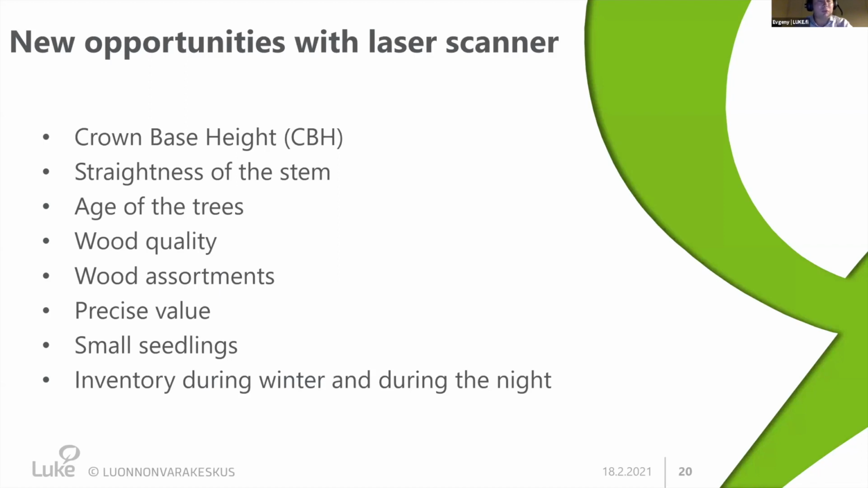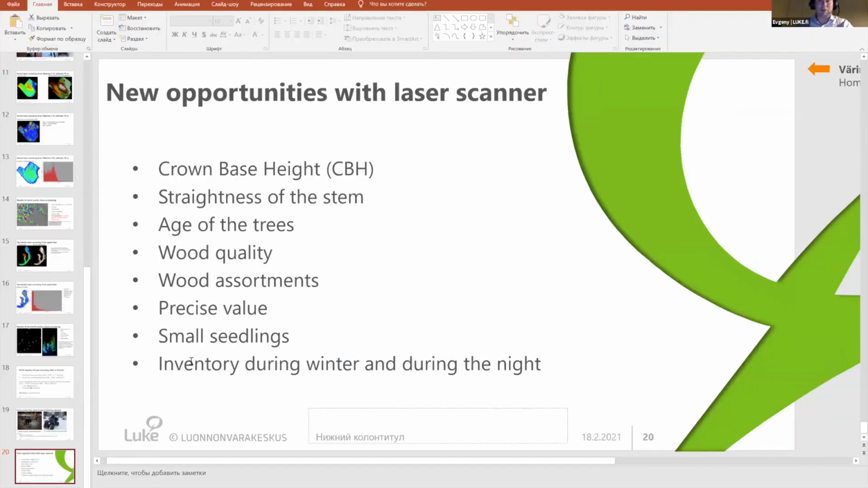You could evaluate wood quality and wood assortments, and get a precise valuation of the stands. I think the opportunity UgCS is offering right now is to run precision forestry and do more precise inventories. Of course, with laser scanning, it is also possible to do inventories during winter time and during night time.